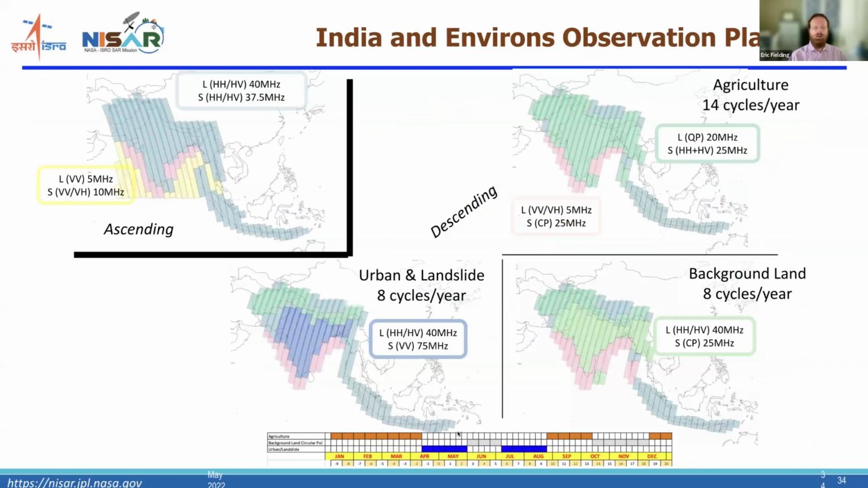This is details about the Indian coverage. The coverage over India has been determined by the Indian Space Research Organization scientists.